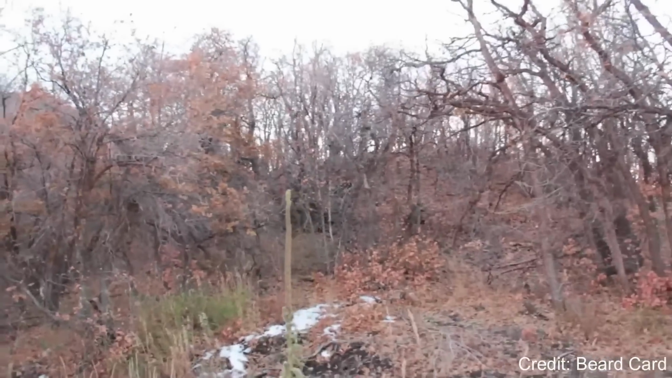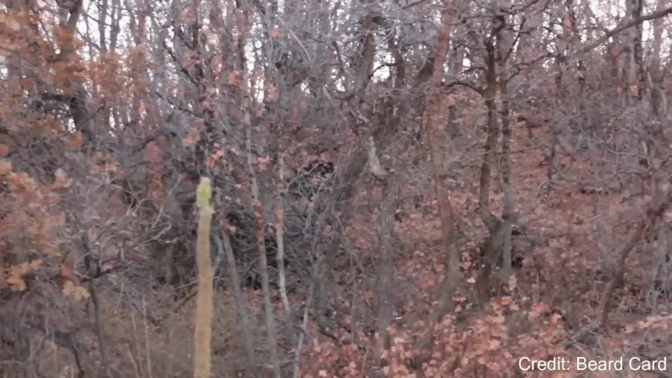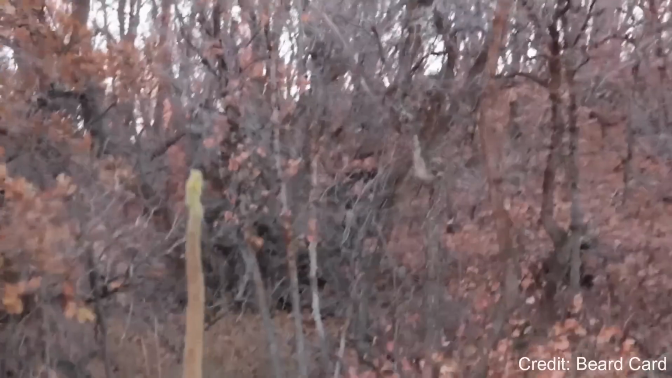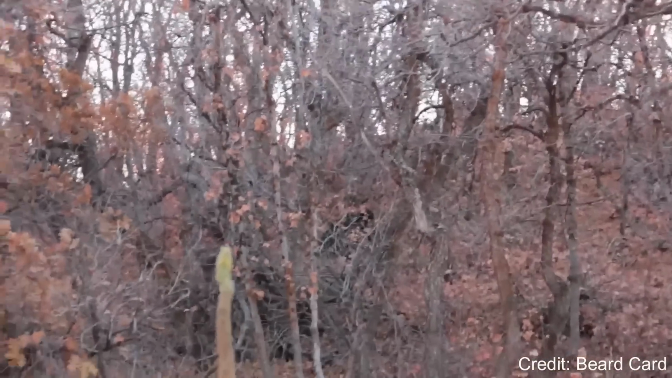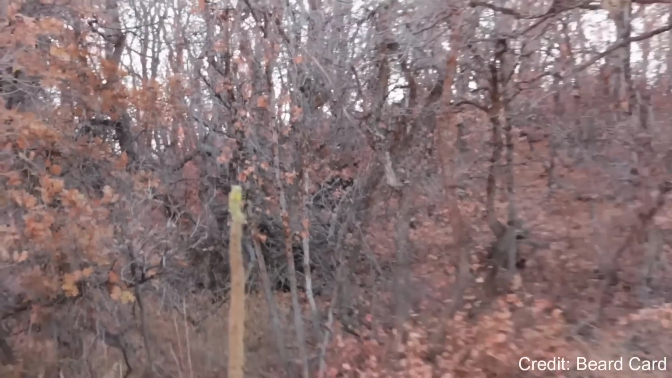Back in 2012, a man camping in Utah with a group of friends saw something unusual off in the distance. At first, he assumed it was just a bear, but as he watched it climb the hillside, he realized that whatever it was didn't quite look right. This thing moved in a different way.